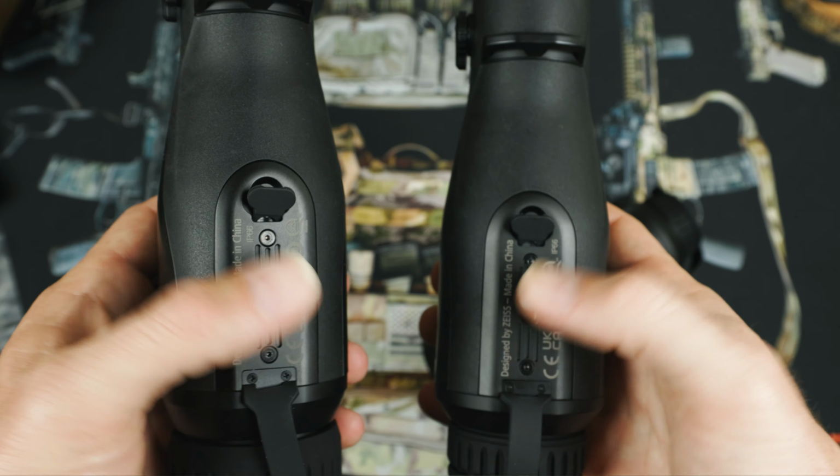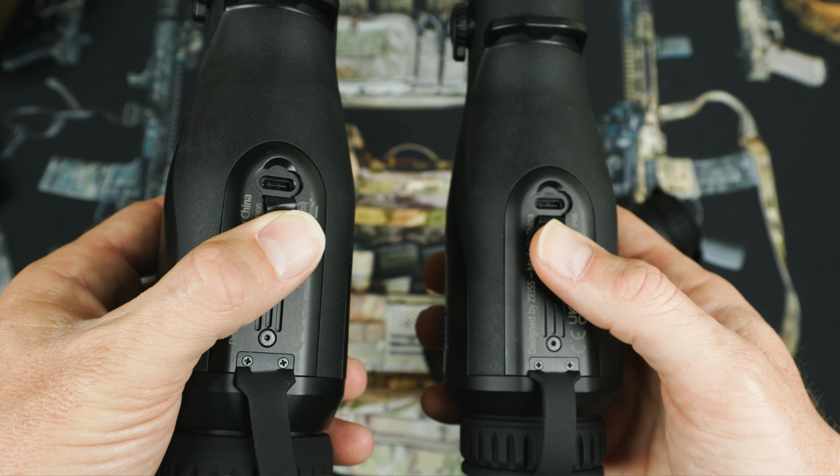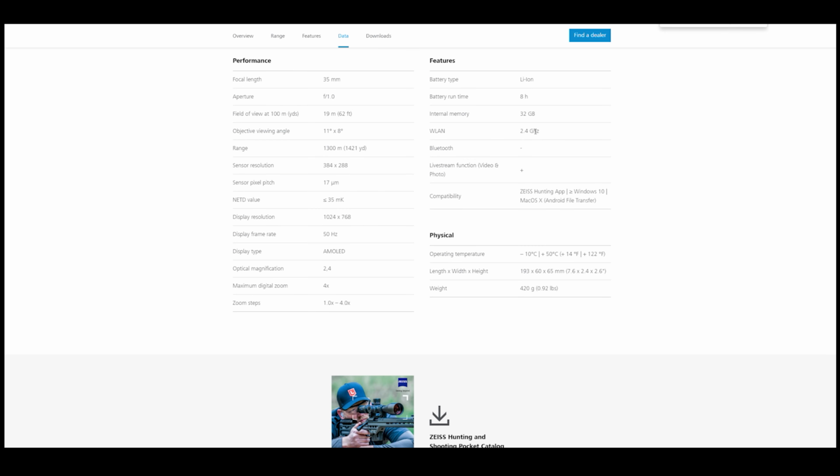As we noted in the close-up, all three devices use internal storage that is accessed via the USB-C connection. The 125 has 8 gigabytes of storage, and the 335 and 450 both have 32 gigabytes of storage. And yeah, that's another point for the 335, but I will say that with all these devices, we recorded all of this footage and never actually downloaded it off the devices until we got to the end of the review. So 8 gigabytes is still a ton, and you're not going to run out of room. 32 gigabytes is just an absolute massive amount.